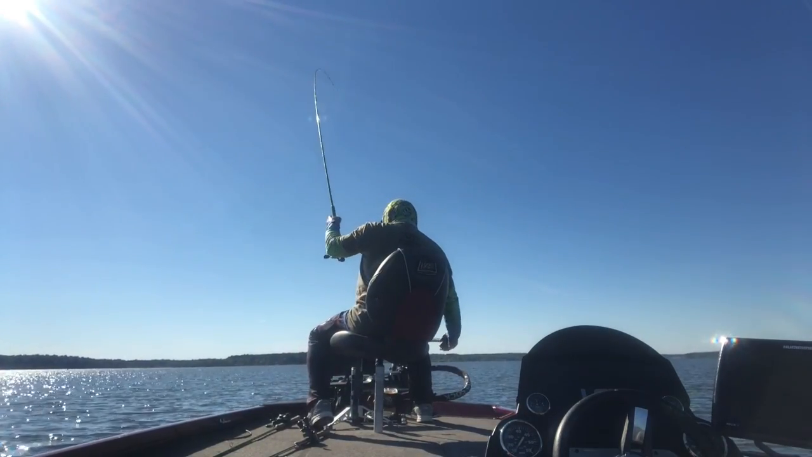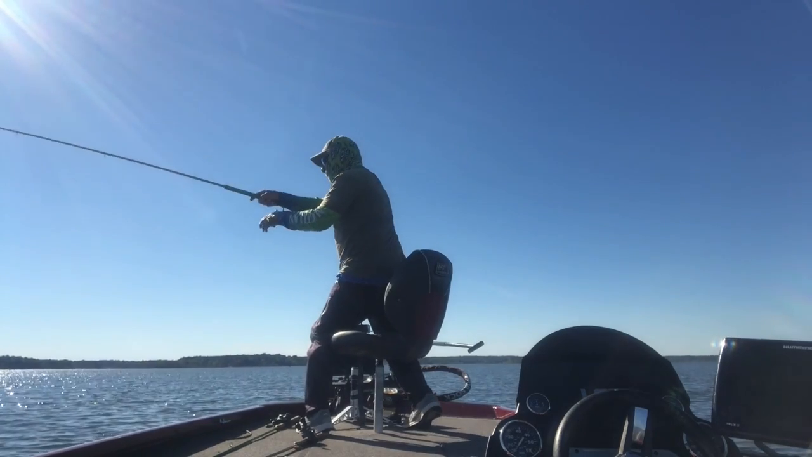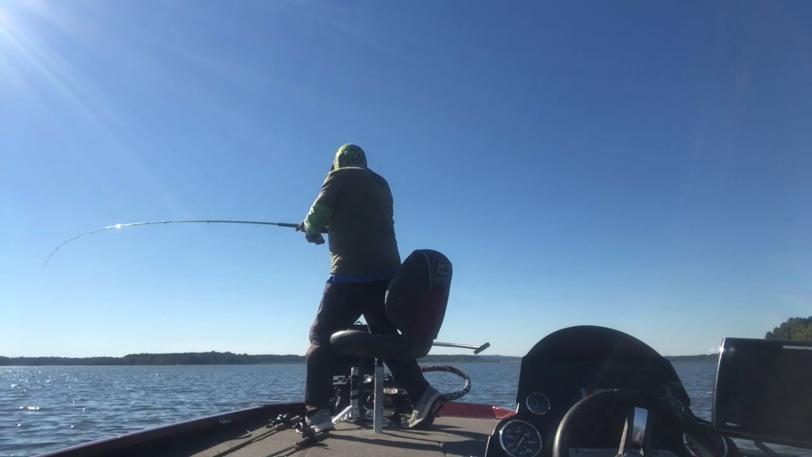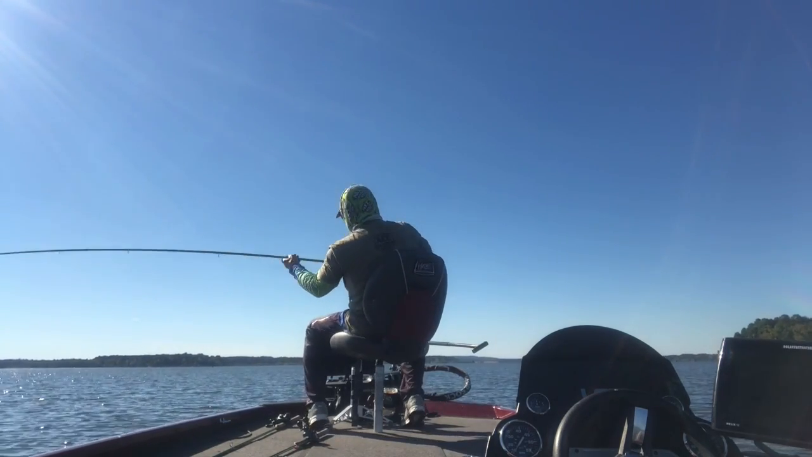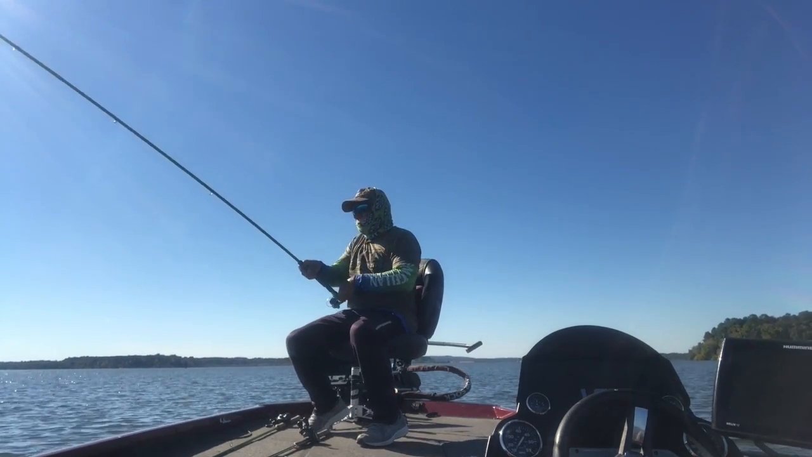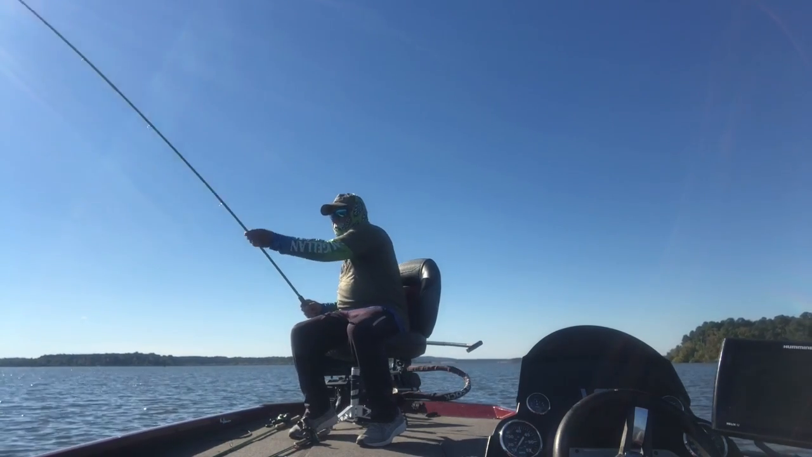Come on up, Junior. I'm gonna lose this fish trying to get him on camera for y'all. Dog, I tell you what, he is a fighter. I haven't got a look at him yet. Dang, he's a fighter.